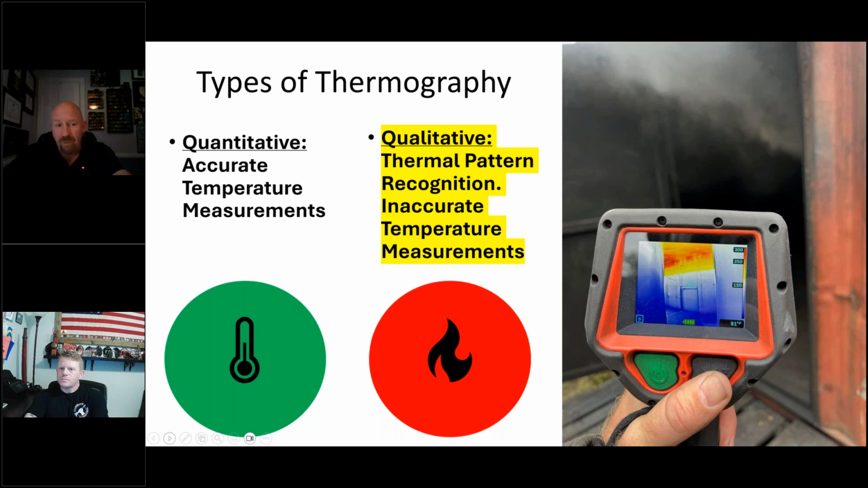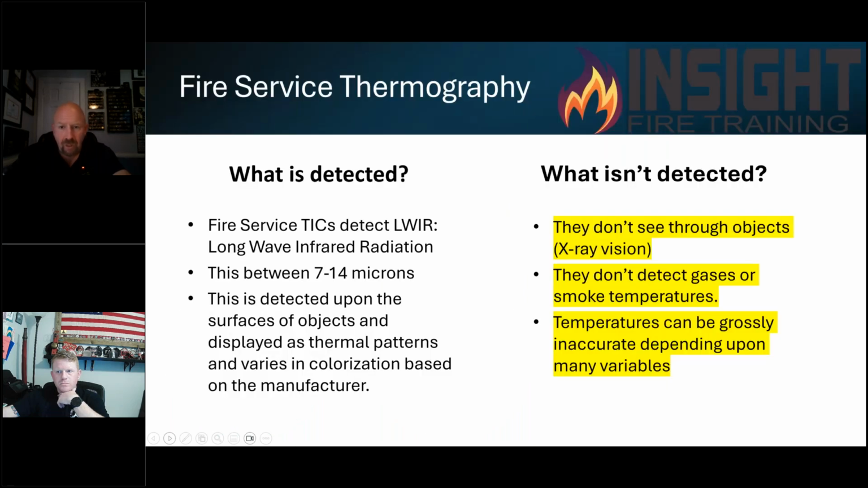So when Webb and I talked about this before, we've come across many people using these as thermometers. And we don't want you to become injured or worse by pointing these at a device thinking, oh, it's only reading 60 degrees, it's good. We're going to show you why that's a bad idea, that you need to look at the entire scene, not just the camera. Use your training, use your brain, trust your gut, and all the education he's going to share with you today of why we don't want to use these in an incorrect way that could lead to injury or death. And with that being said, I want you to understand that these devices do not see through objects.